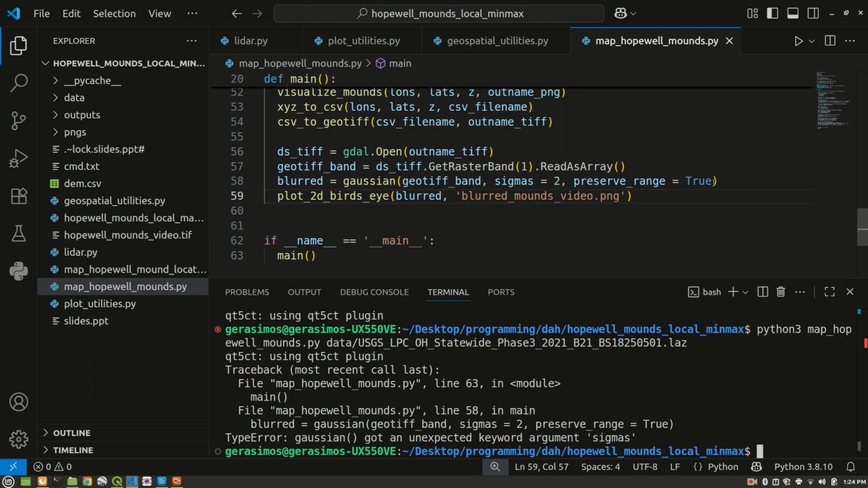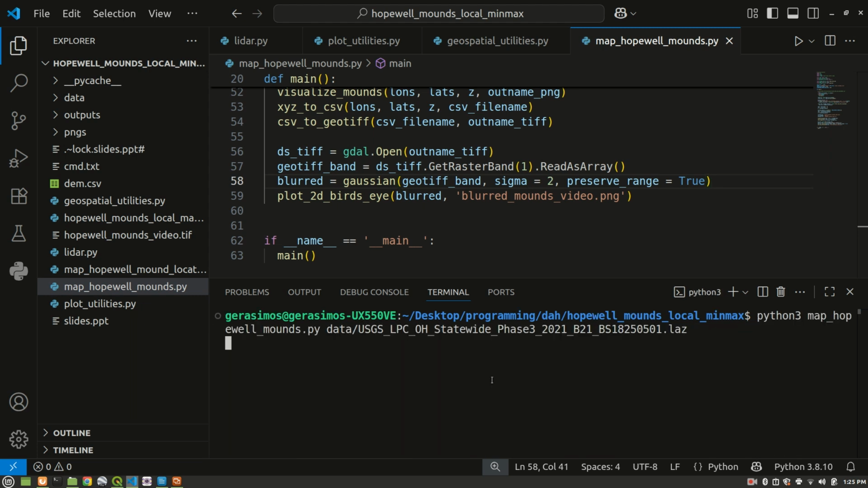Okay, so what does it say here? We got another error here. Unexpected keyword argument sigmas, and I know why that happened, because it's actually just supposed to be sigma, not sigmas. Let me run it one more time.